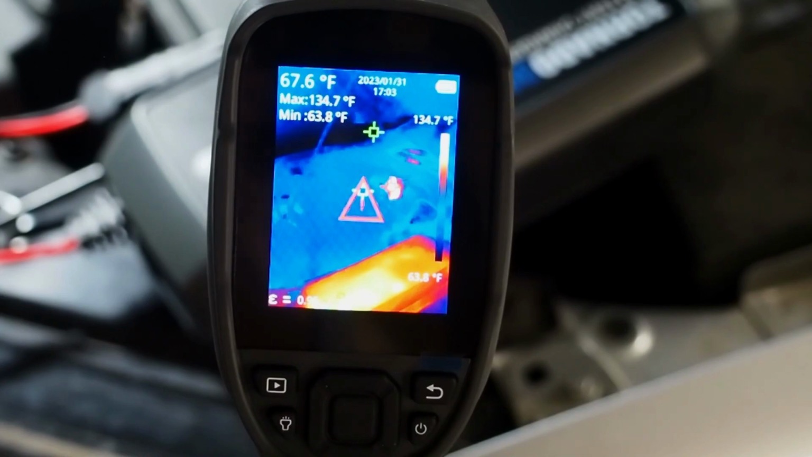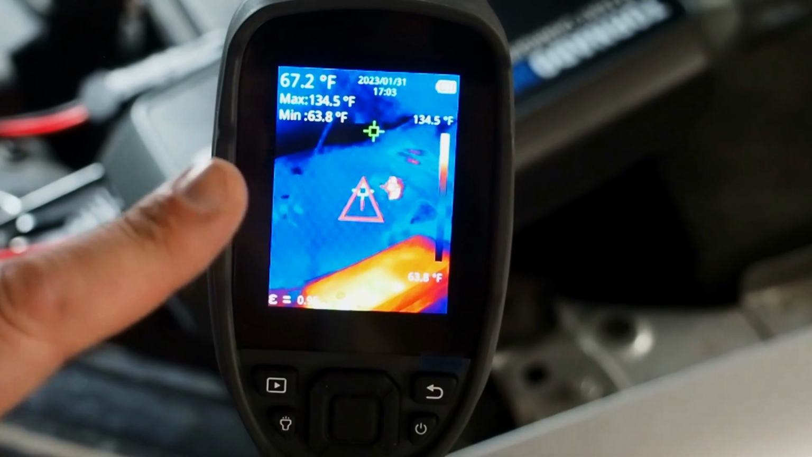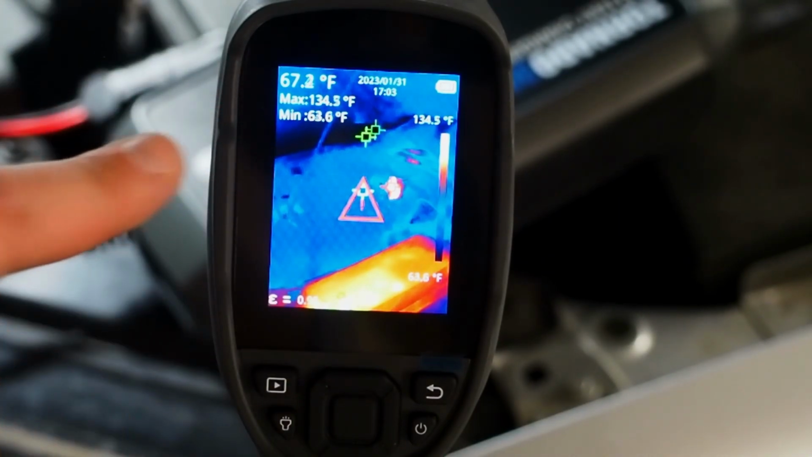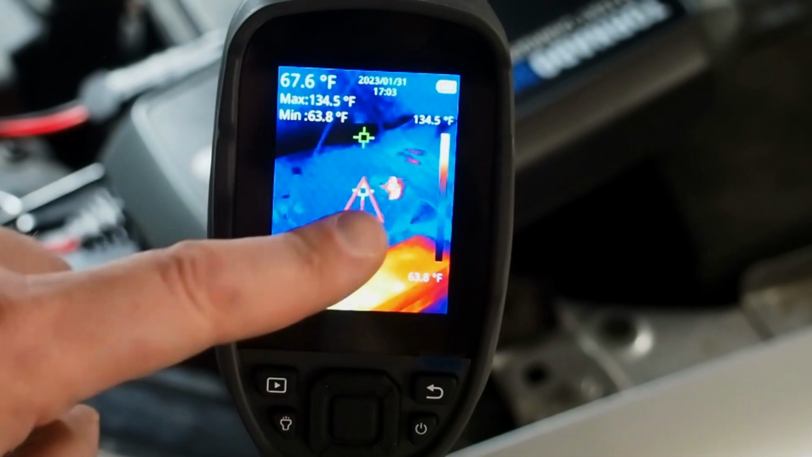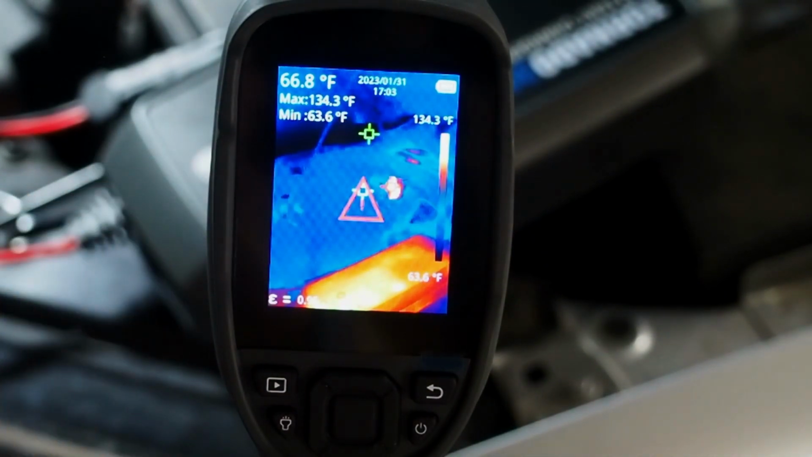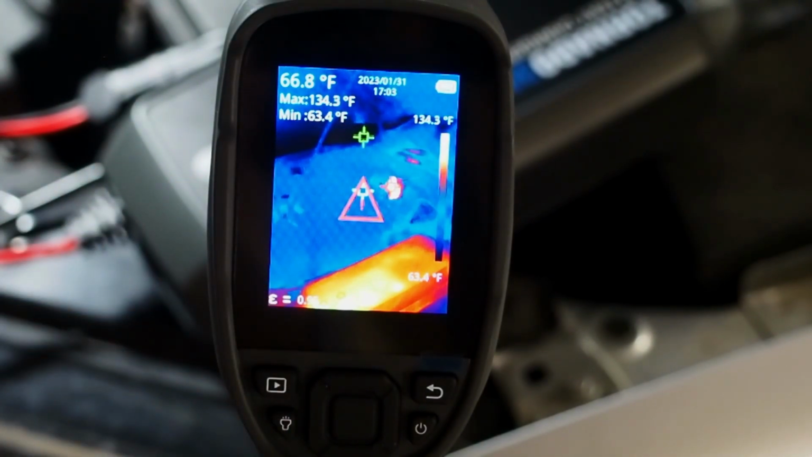Okay, so we're going to give you just a quick run through of all the settings and options we have in the menu. So we'll just talk about the display here first and kind of what you're seeing. So we do have our temperature range as far as the minimum and maximum, and also the average where the main spot is aimed. Then we've also got our date and time up in the top there. And of course we also have our battery life indicator in the top right.